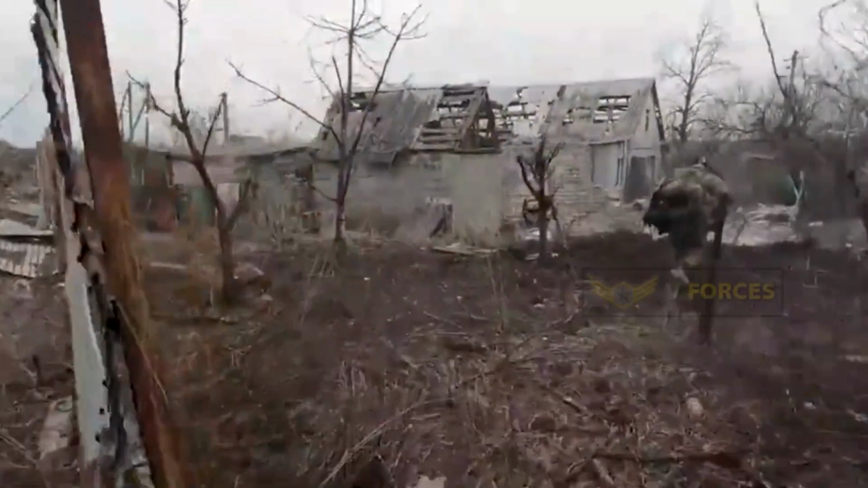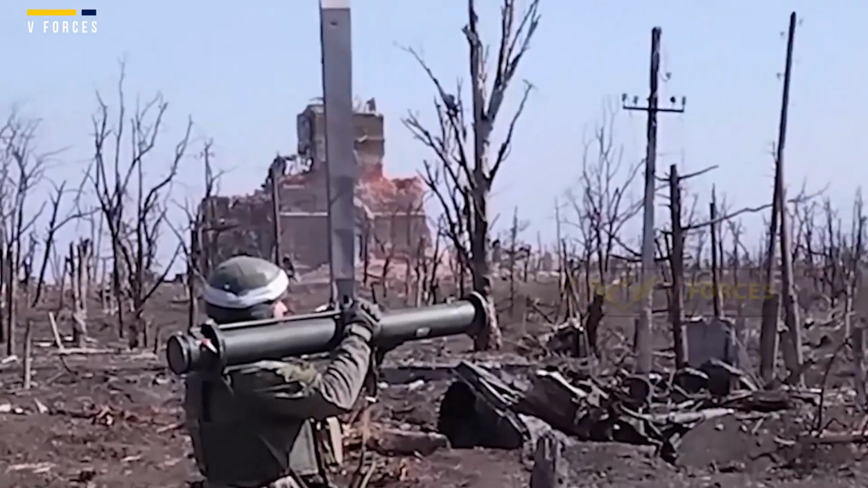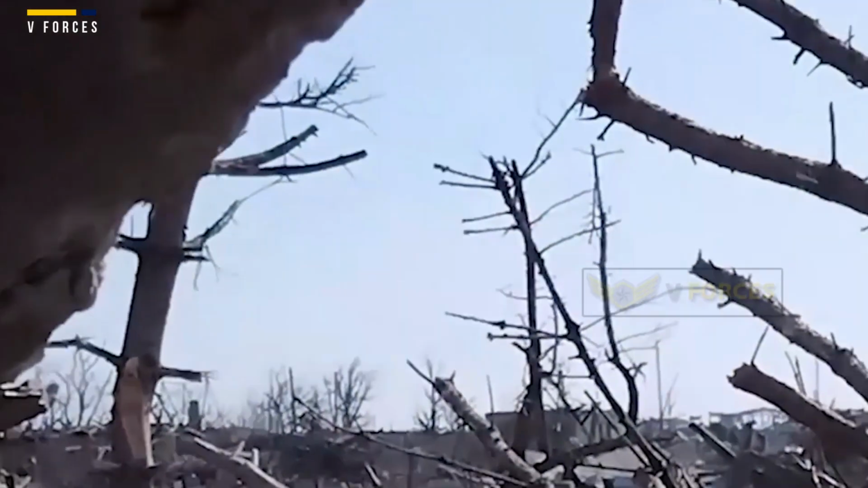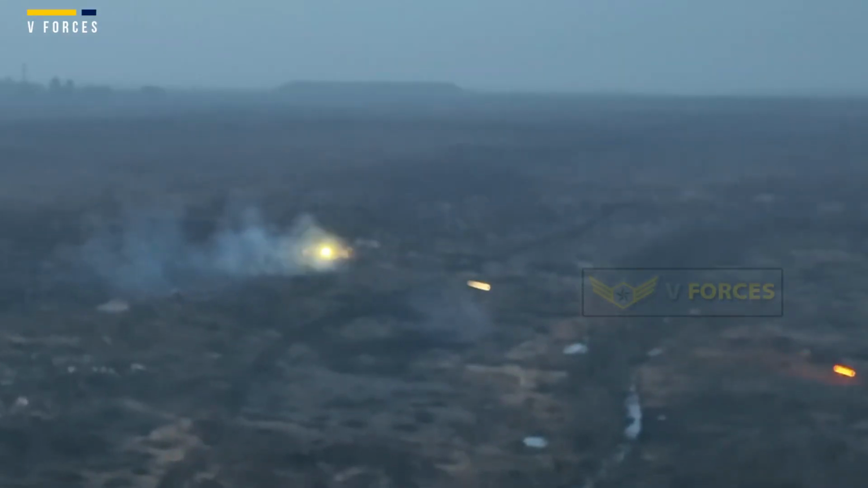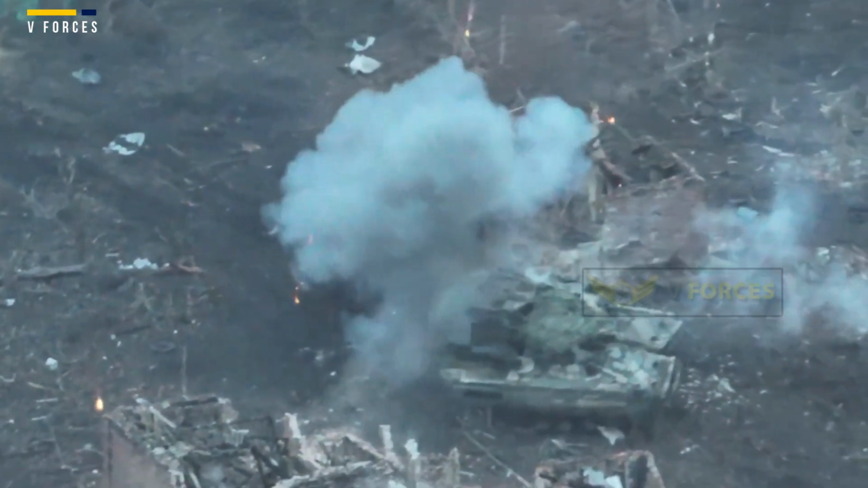Andriivka is south of the city of Bakhmut, which has been wiped out since Russia took control in May 2023 as part of its offensive mission in the Donetsk region. Since its capture, Russian forces have been moving westward towards the settlement of Chasiv Yar. Unmanned aerial vehicles, UAVs, are often used by Ukrainian forces to execute strikes on Russian assets, particularly armored vehicles.